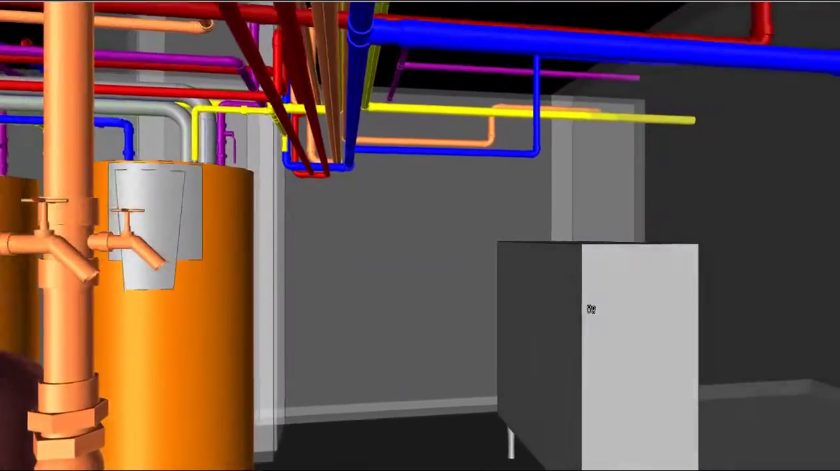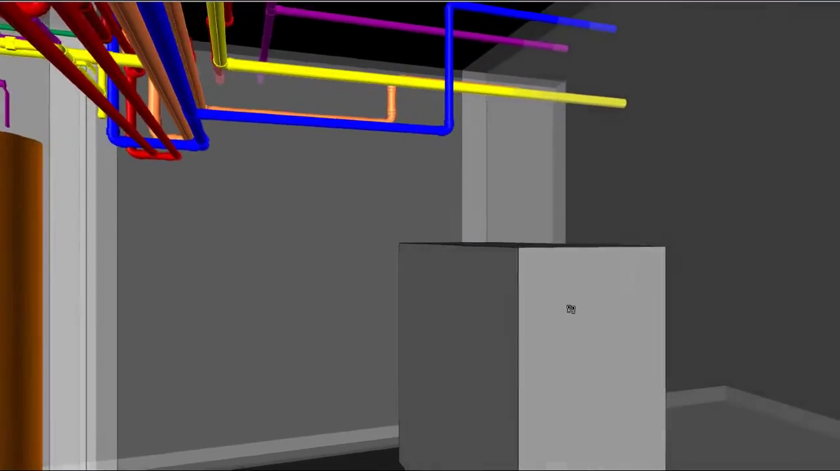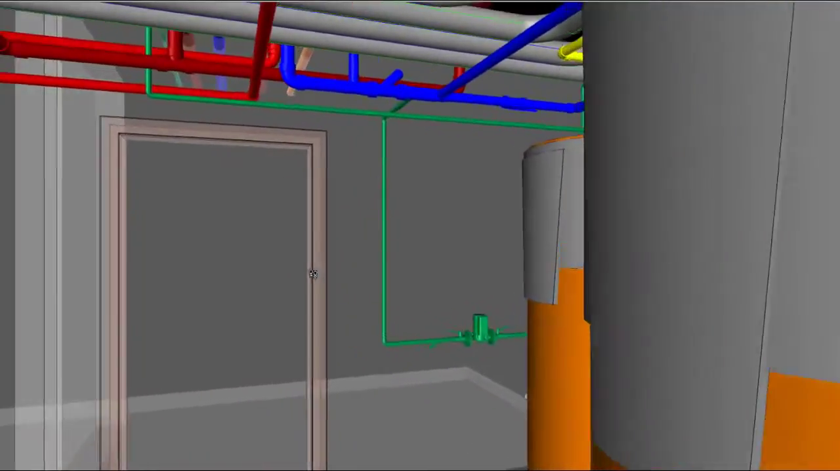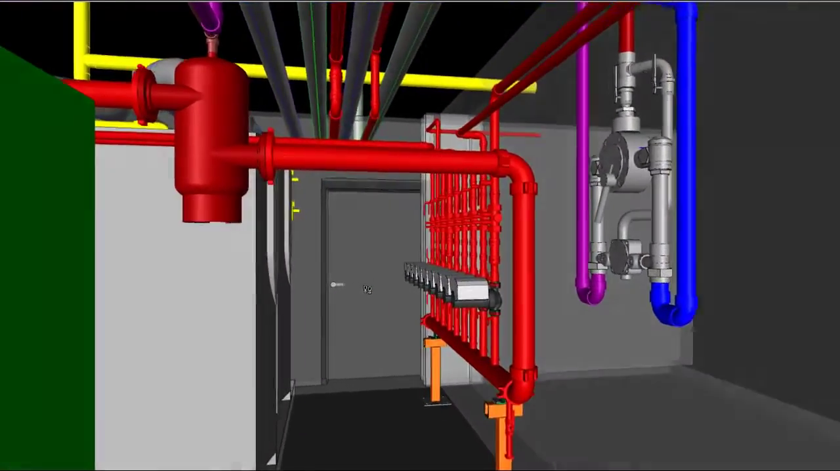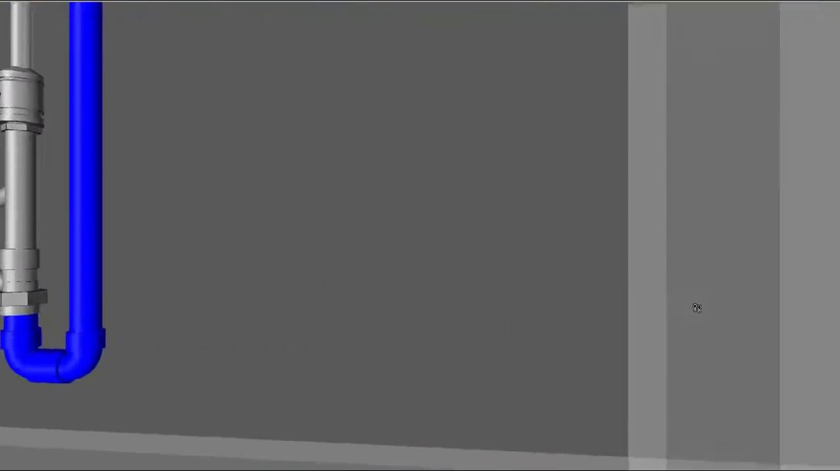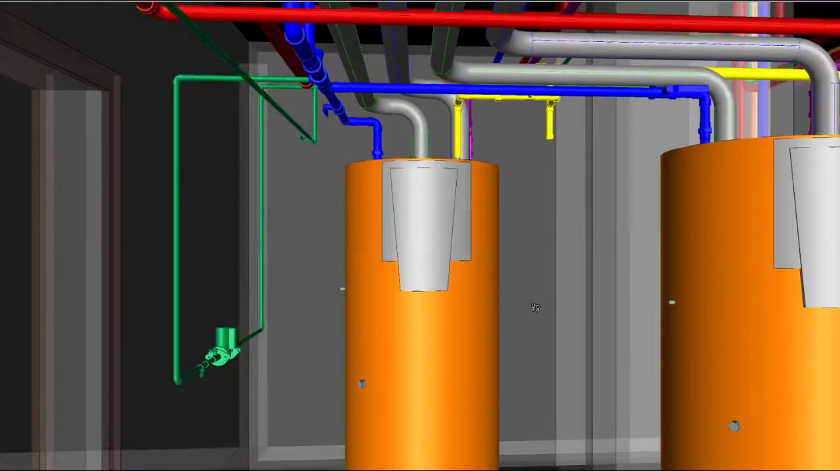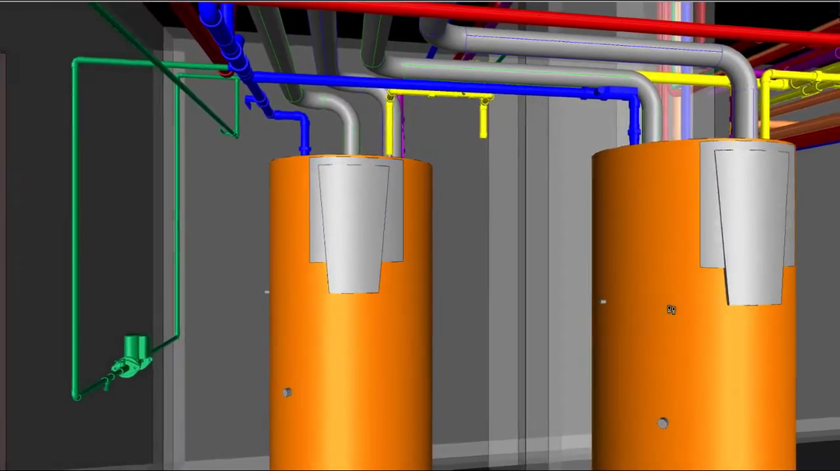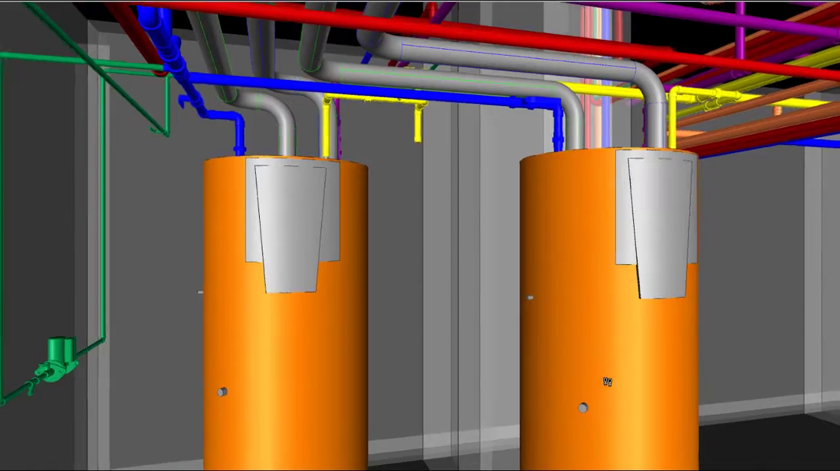That's a fire pump control panel that you see there, that gray box. And those orange vessels are water heaters, and the green line is a domestic water return. Now you're going to see what actually took place in the install based on the drawings.